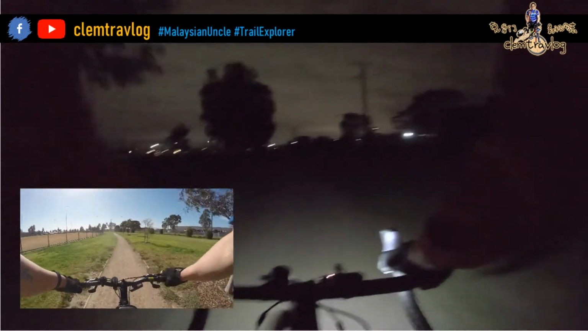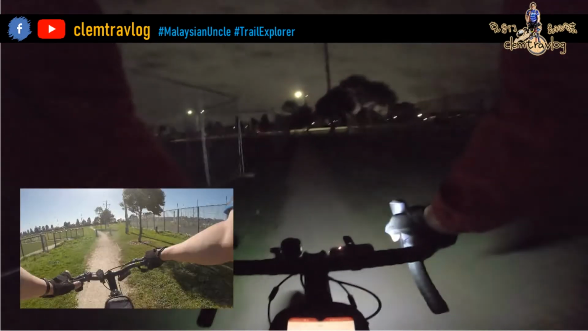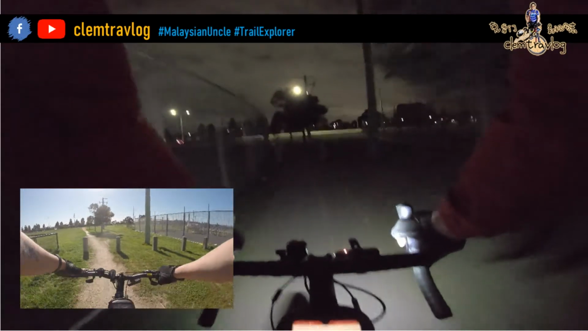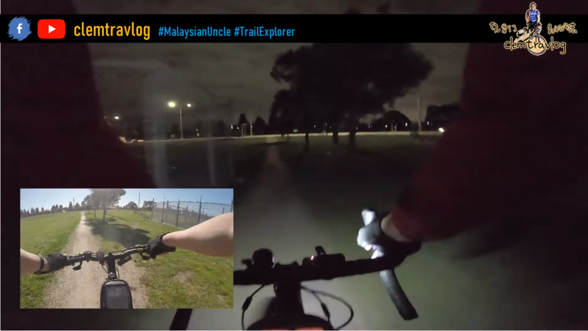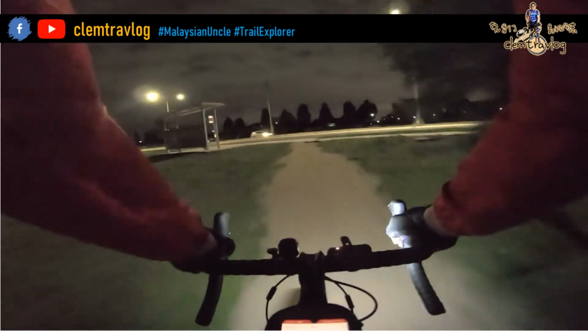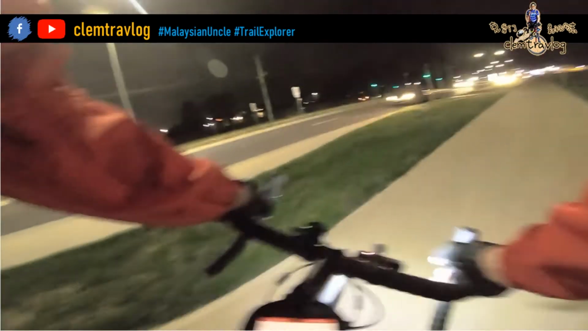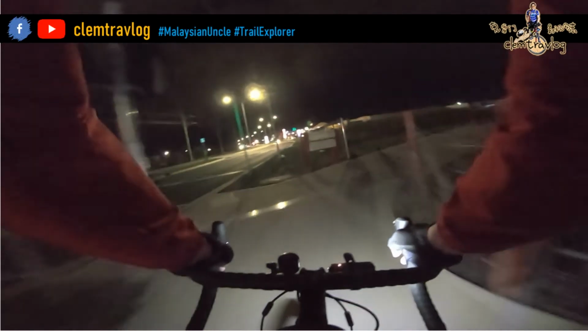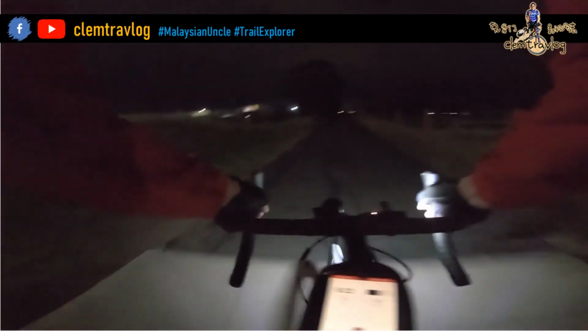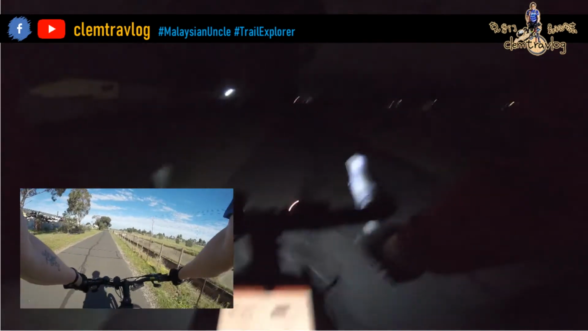Riding next to Andale Park on the left. Approaching Forsyth Road. Okay, I'm at Forsyth Road now. Gonna turn right on Forsyth Road. Okay, all right. Federation Trail. Hopefully no one.